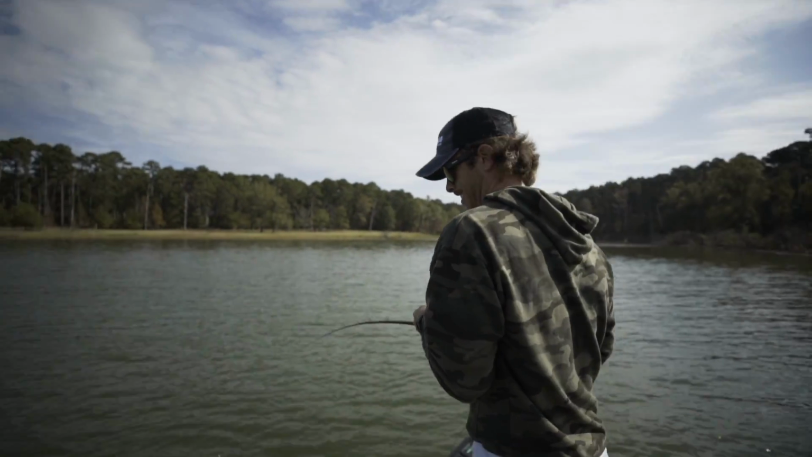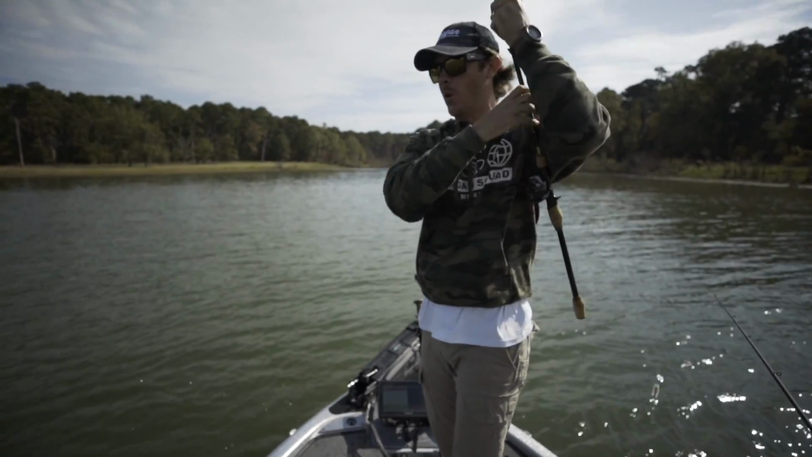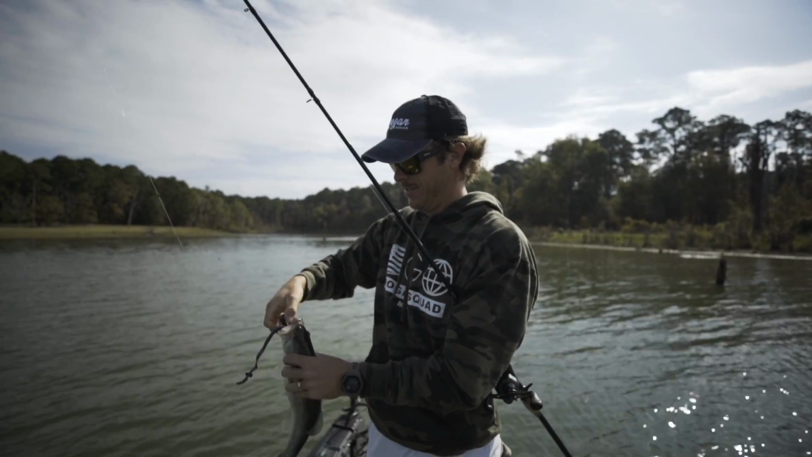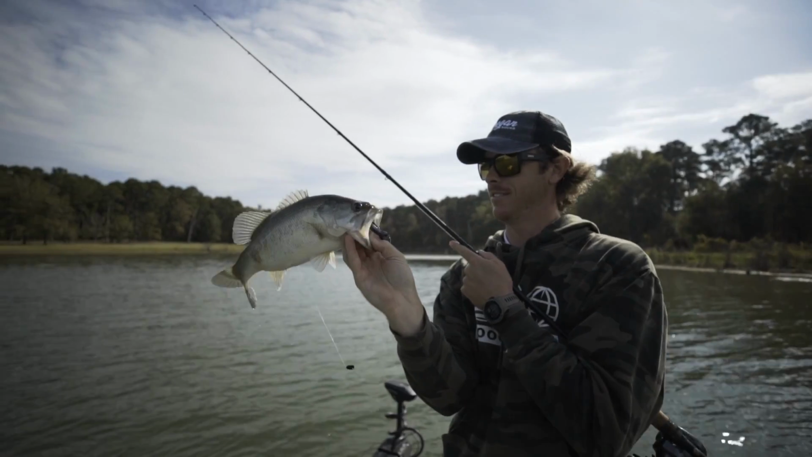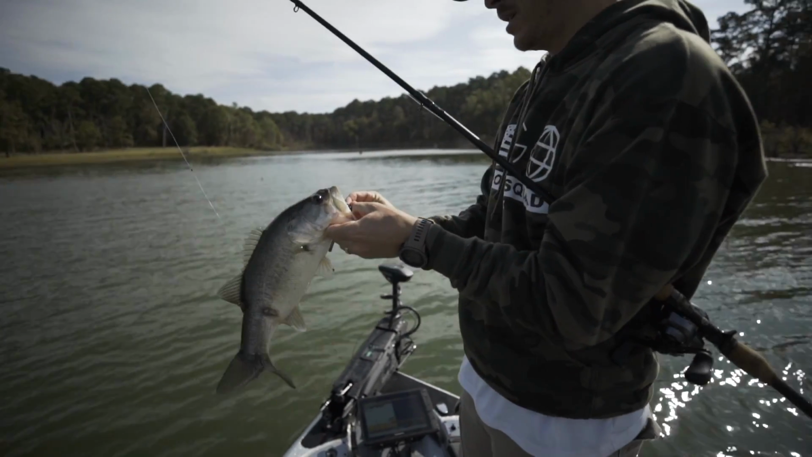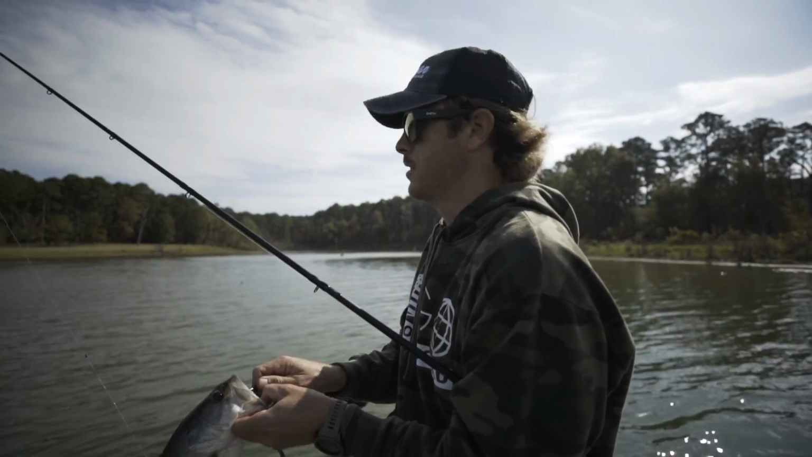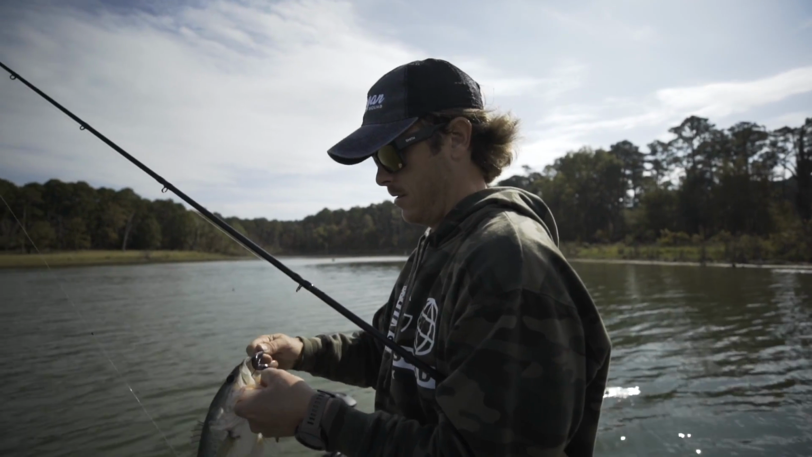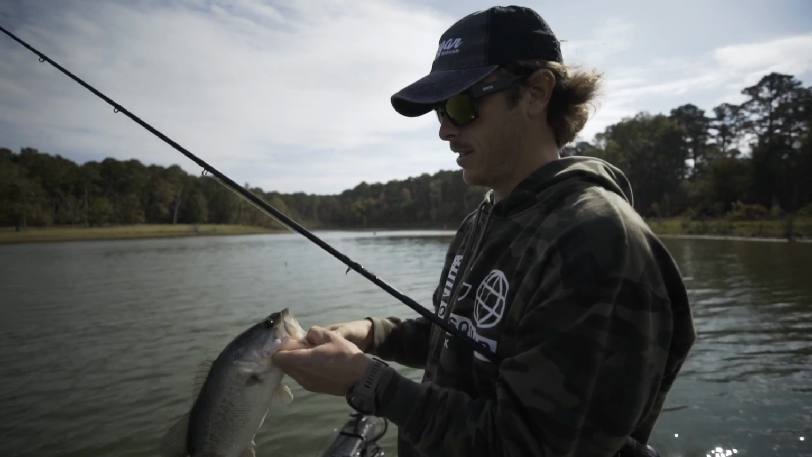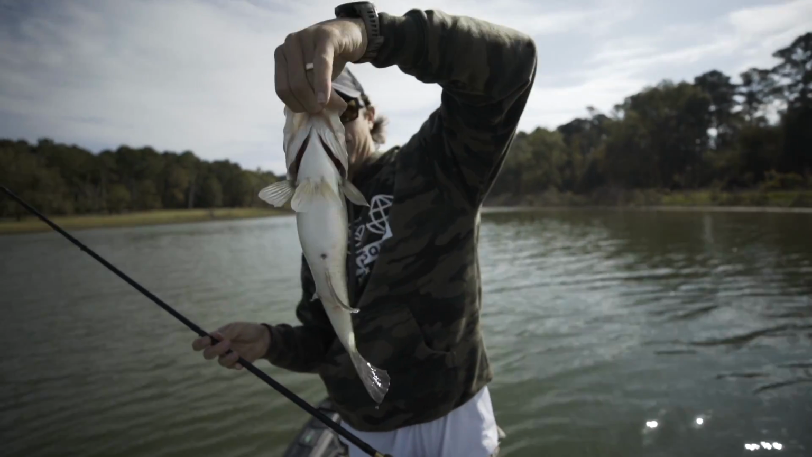Bass on. There we go. What do you like to see? Hondo worm. There we go. There's a decent fish. First one of the day. I was throwing a worm behind the boat while Matt was throwing up shallow, just trying to hit that mid-depth, and I threw it on a tree, got the thump, set the hook. There we go. It's a nice, fat, healthy fish.